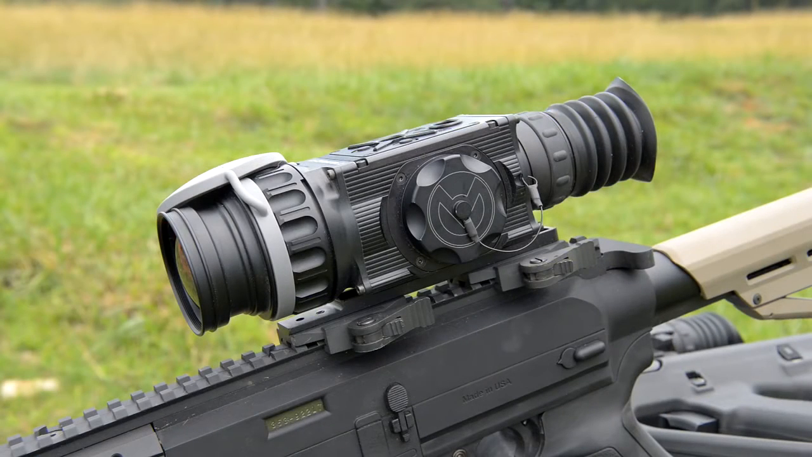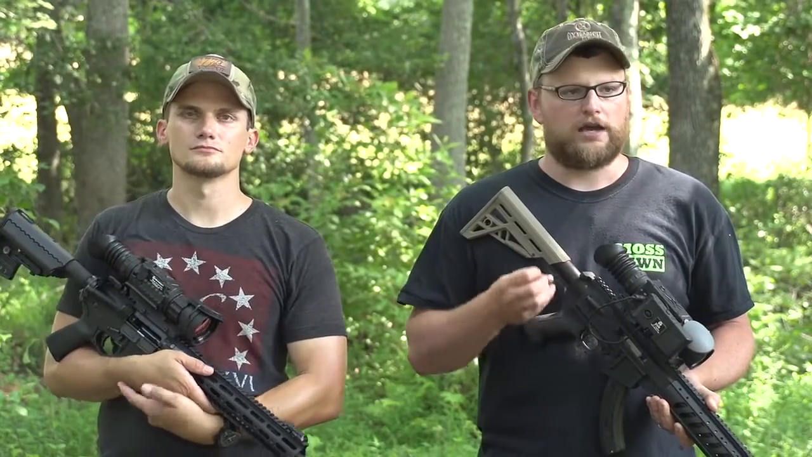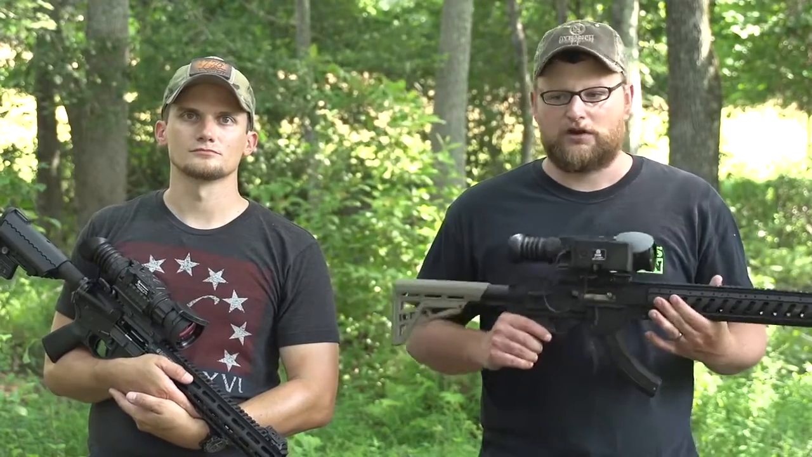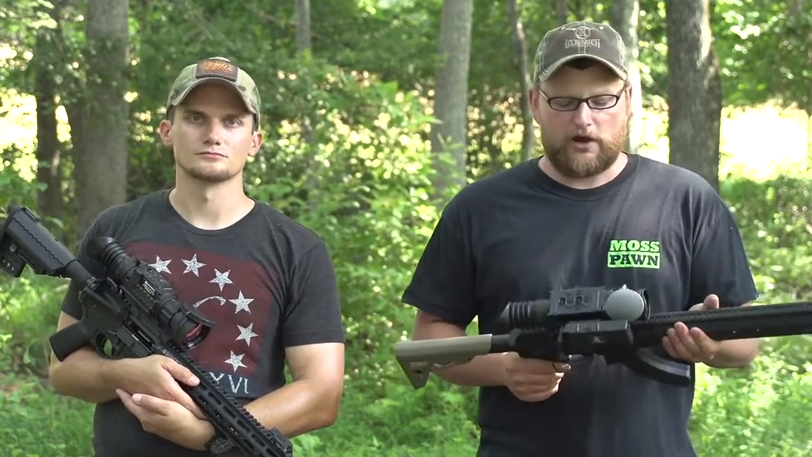Thermals have never been more affordable than they are now. The technology is getting to the point where you get a lot of high quality at a very reasonable price point. Now these optics will generally cost anywhere from the high 7s to the low 9s. So they are a little bit on the pricey side.